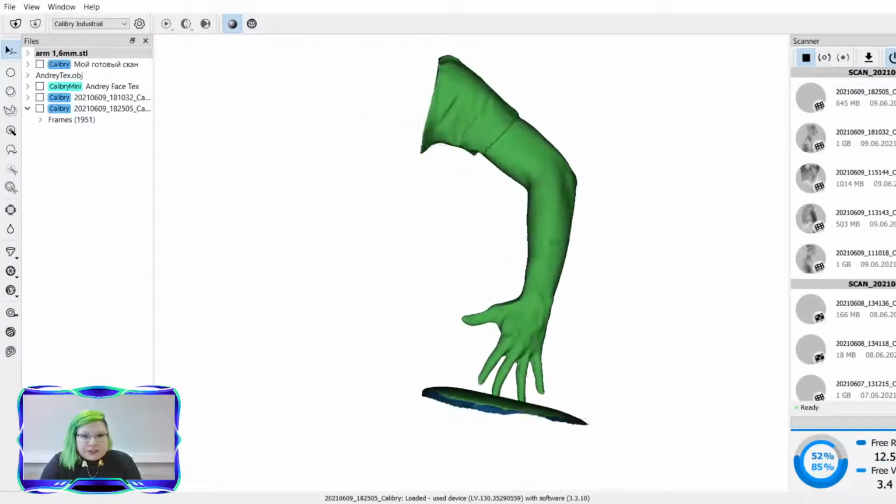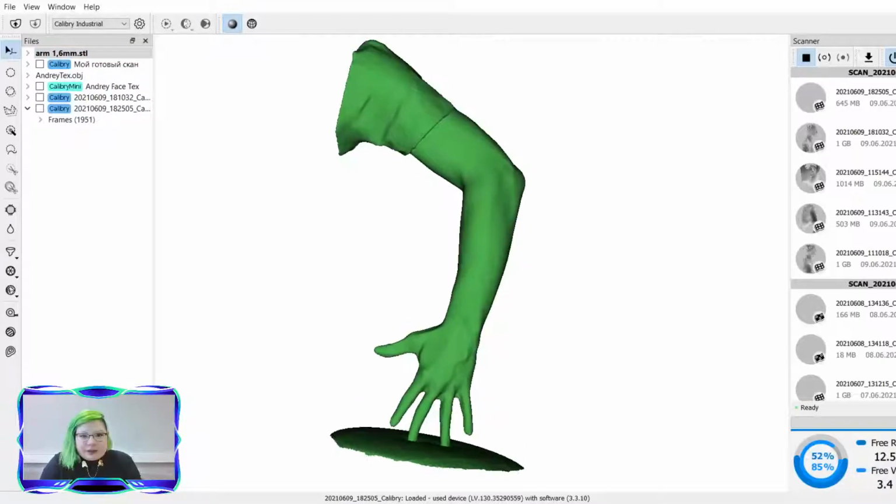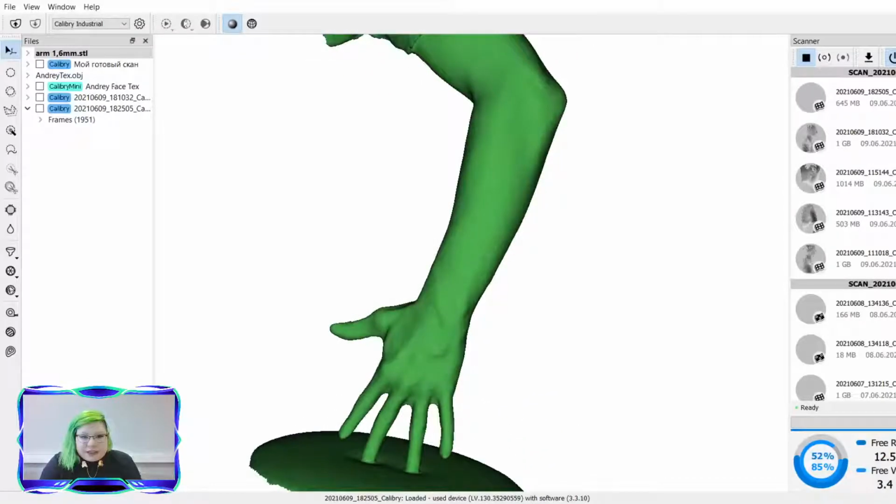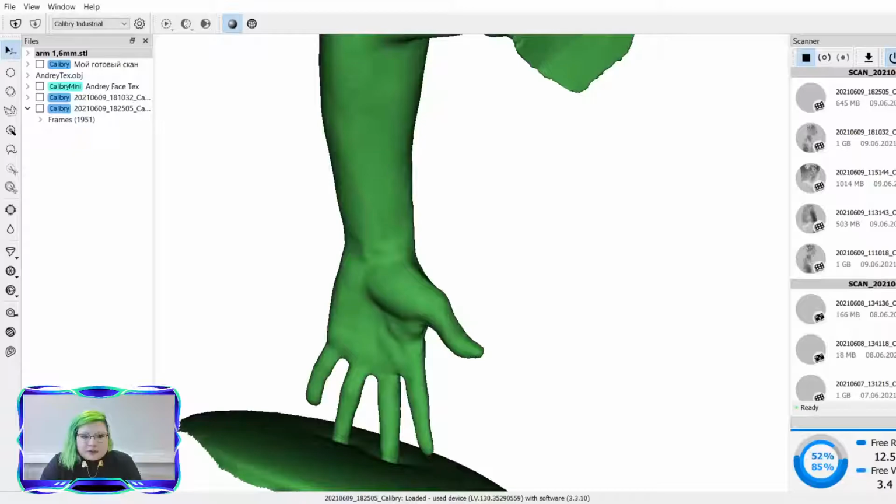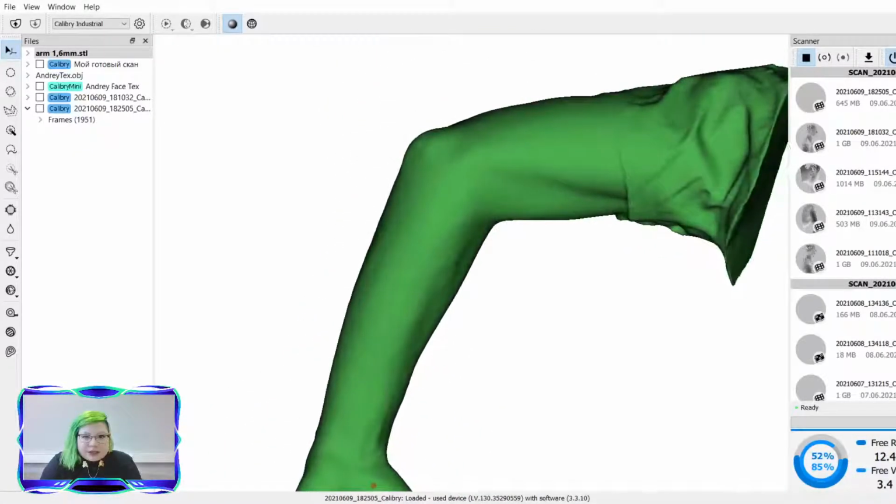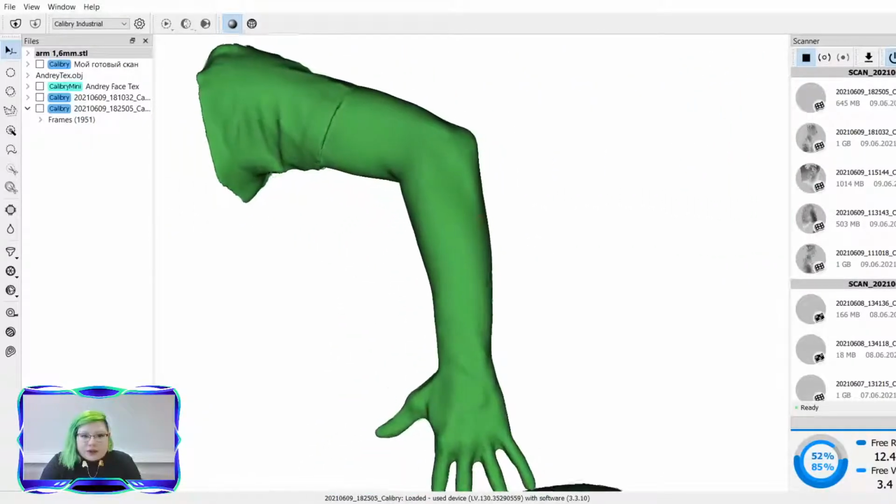So here, this mesh was processed with 1.6 millimeters, and you can clearly see each finger. You can see the veins on the arms. The inside of the hand is very prominent. The elbow looks great, and you can see all the folds on the shirt.